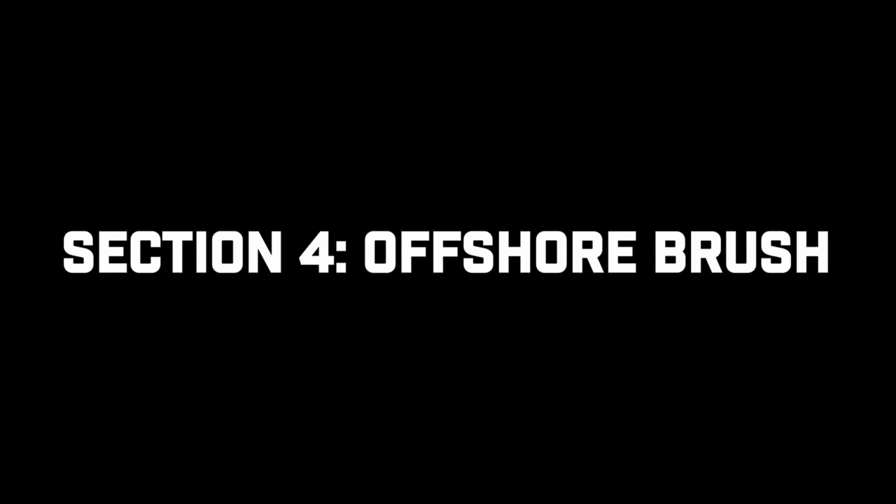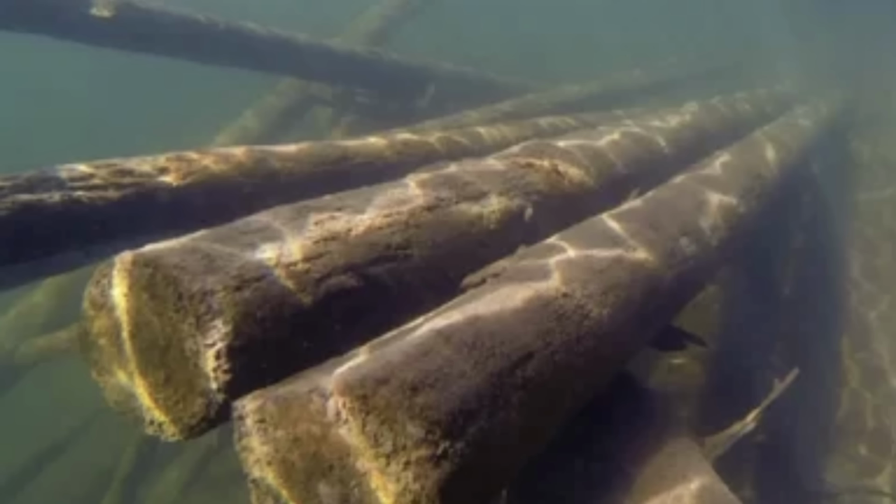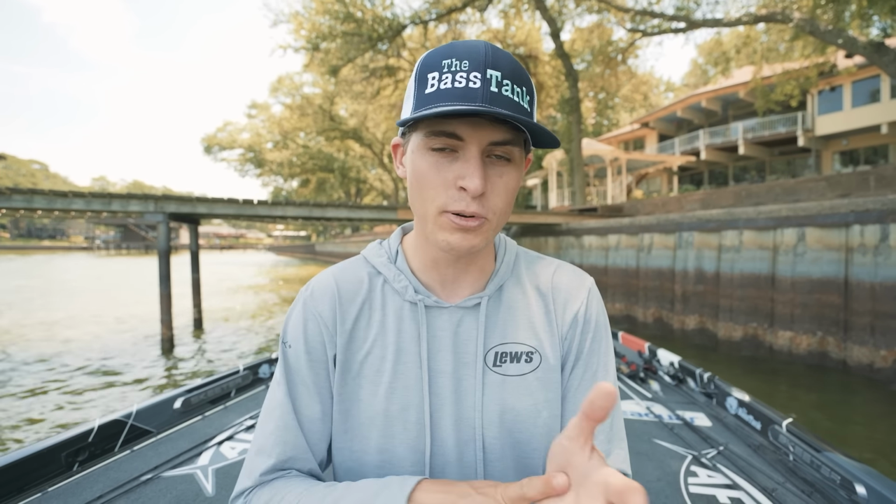Now there's tons of different types of offshore wood. There is standing timber, there is cane piles, there is brush piles, there are laydowns. We're gonna discuss the two main ones for offshore fishing today, and that is going to be the brush pile and the laydown. So let's jump into talking about where to look for this offshore wood.